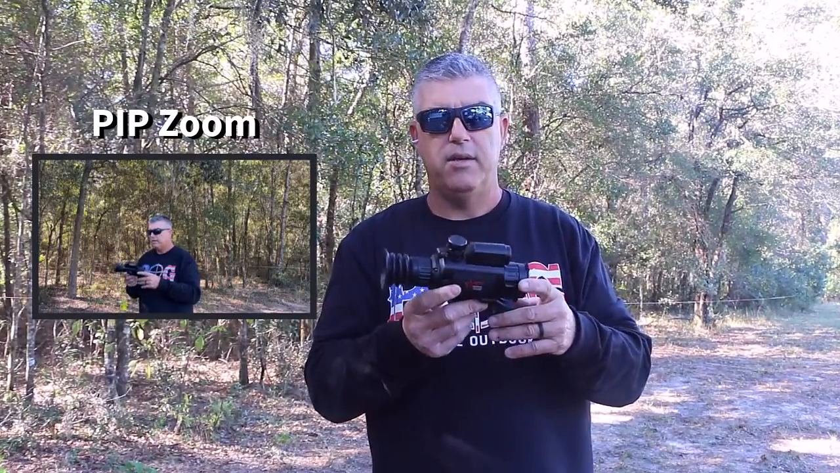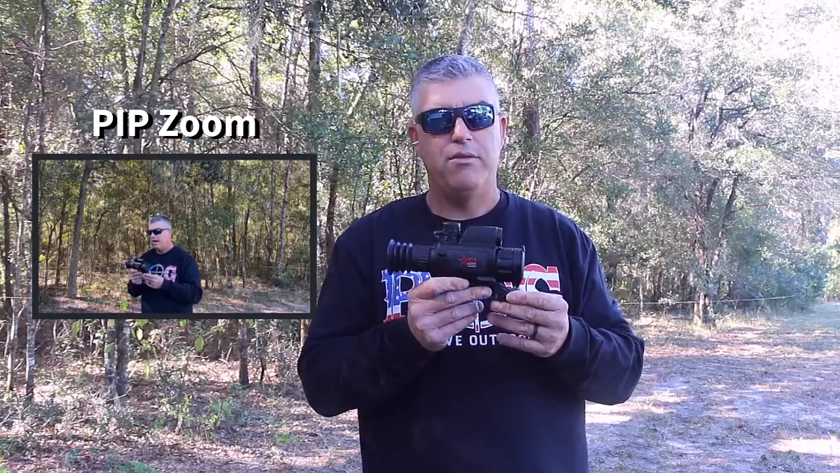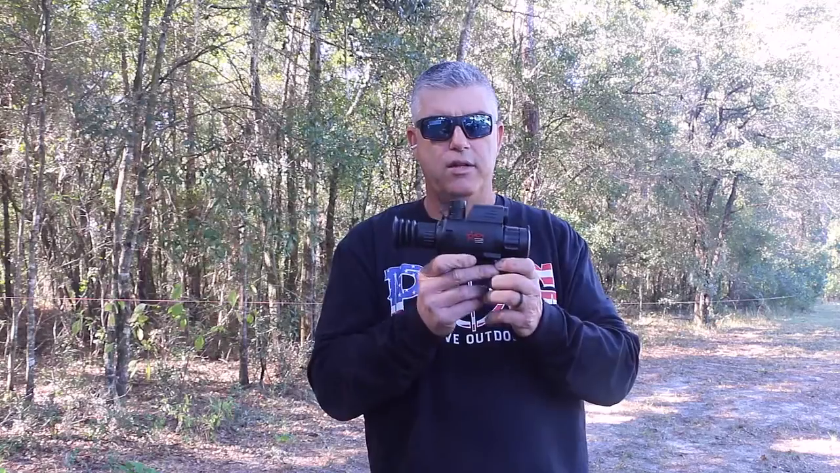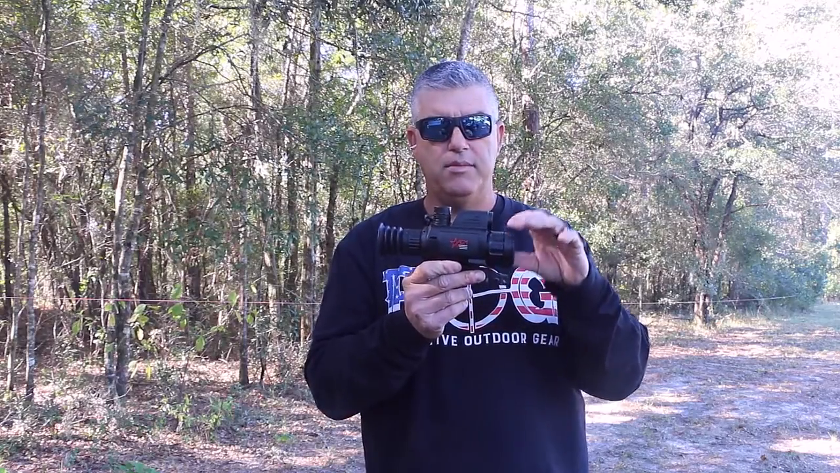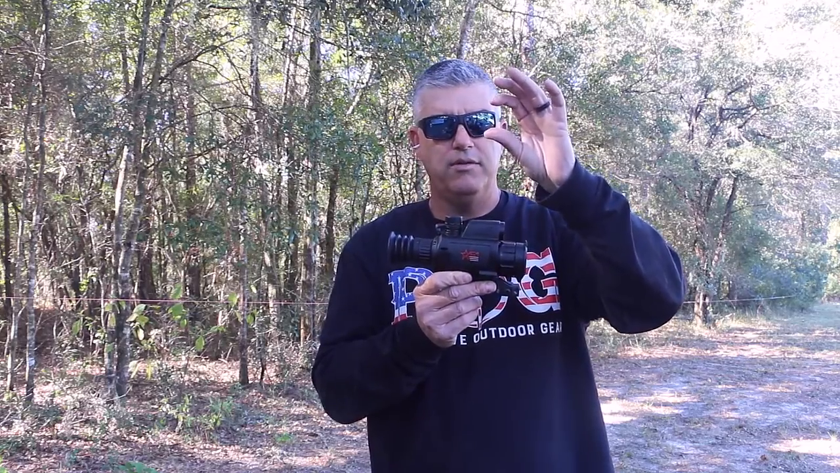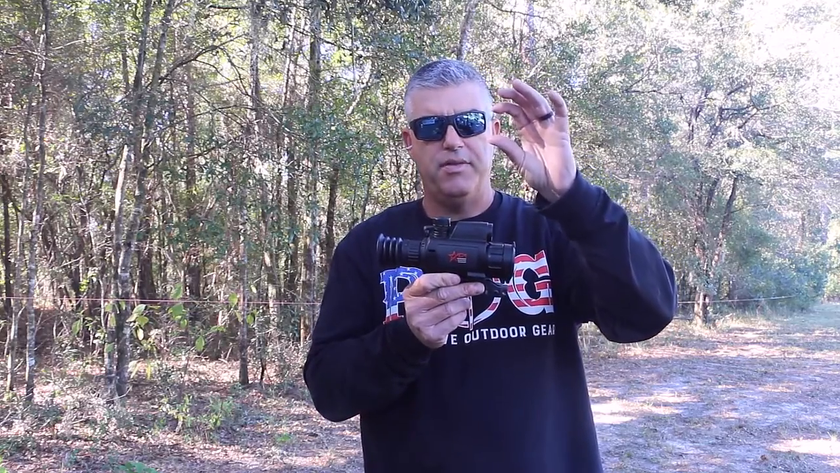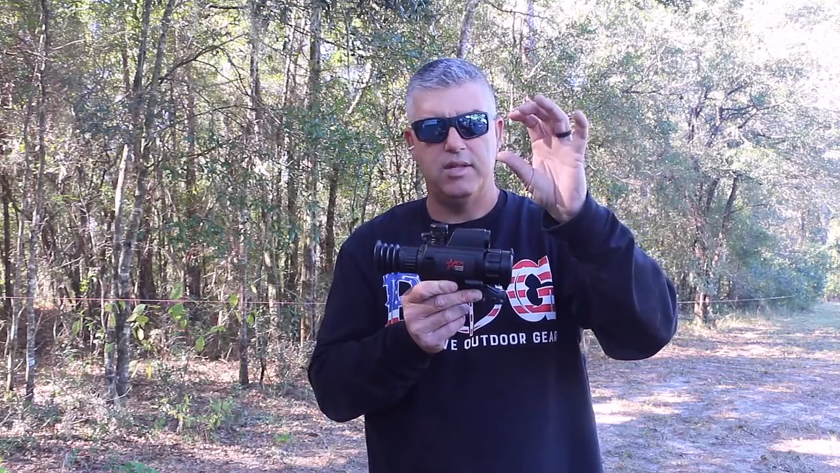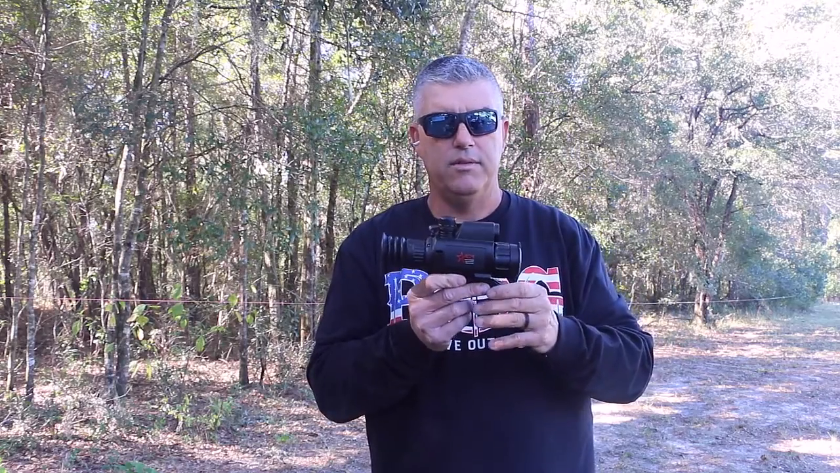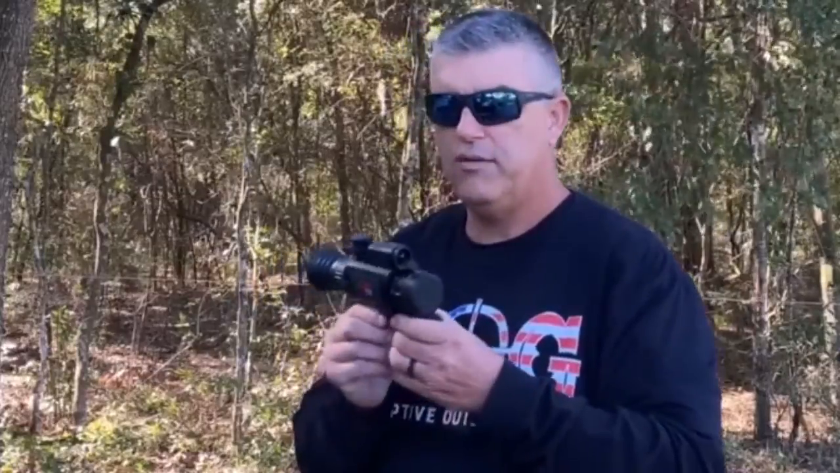So it also has a picture-in-picture zoom. I really don't run that, but a lot of people I know do. What that means is you have your regular 3x image on your screen, and then it'll also put a small box up above that has a 6x, or I think you can change it even higher, but I wouldn't go above 6x. And then it just gives you a closer image of what's already there in a box above with the reticle on it. I don't really use that. I don't really like it, but I also use a monocular, and I use two of them, so I guess doing that, it just doesn't seem necessary for me.